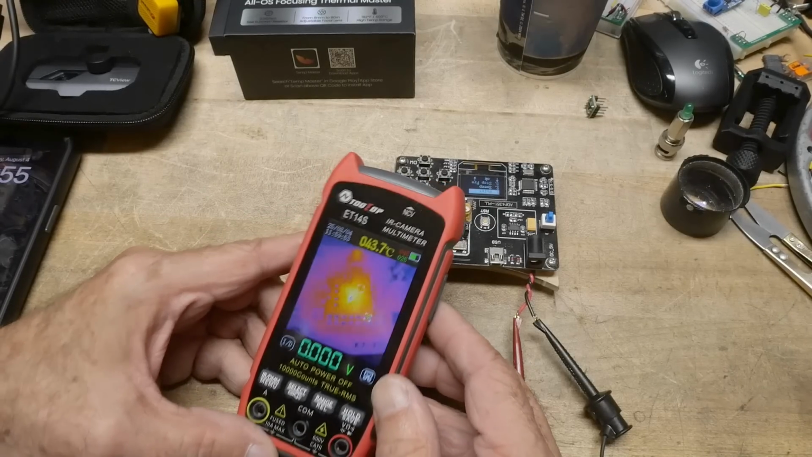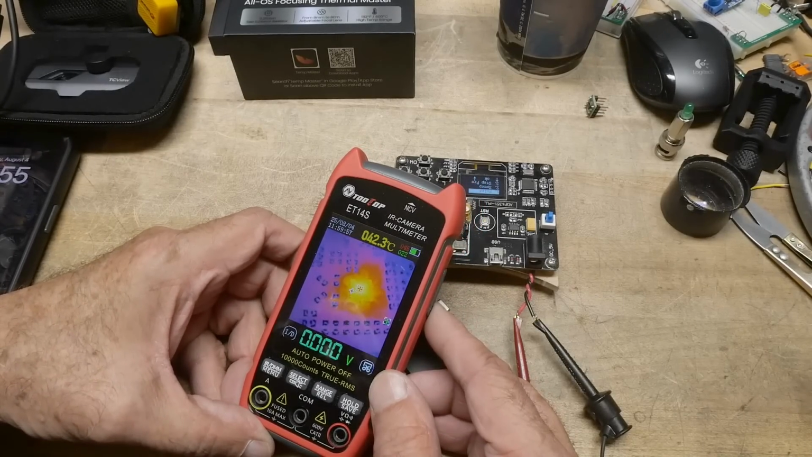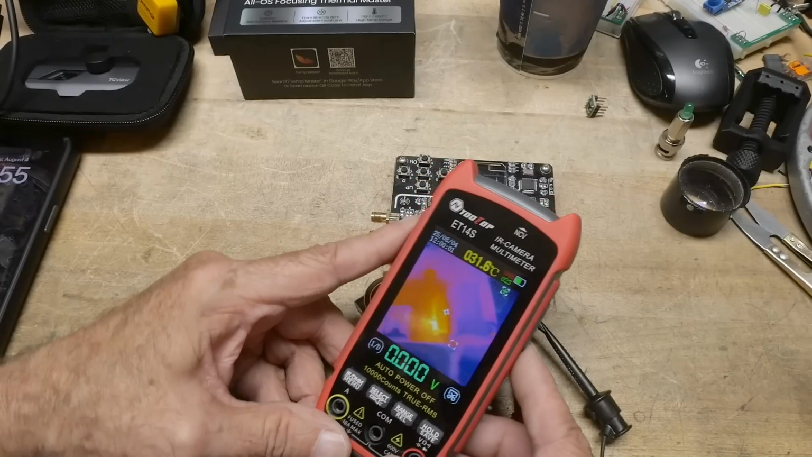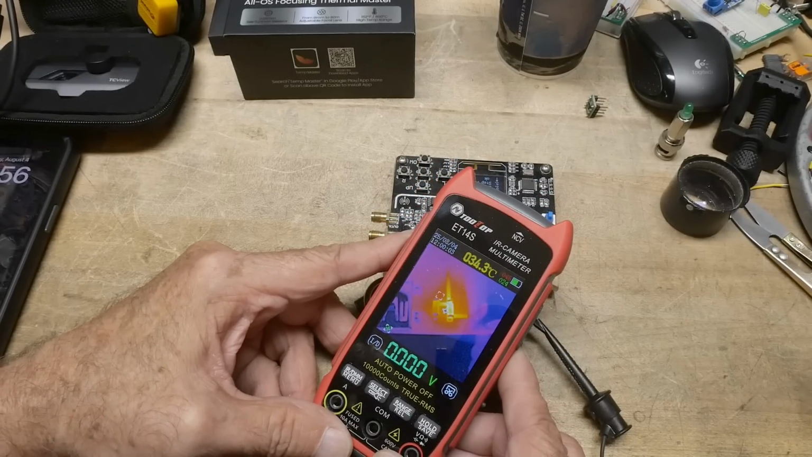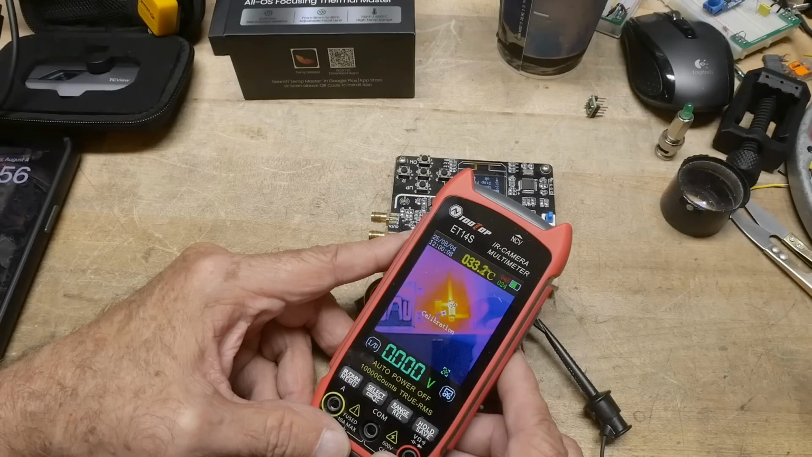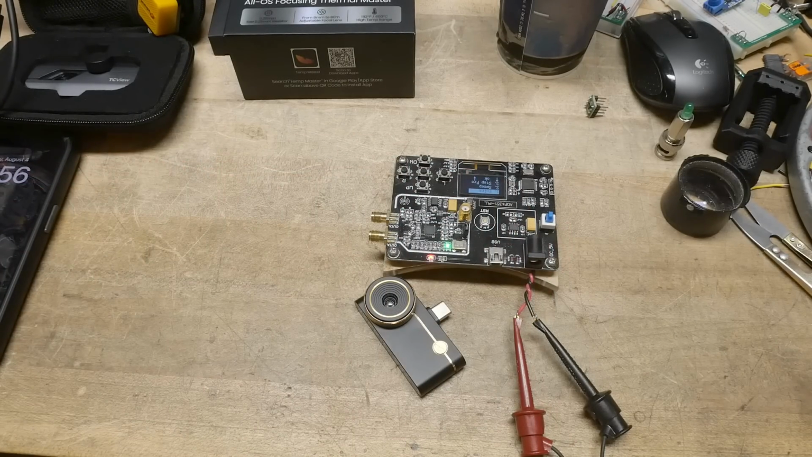Not quite as good as the other ones. There we go. I'm getting up kind of close now. But remember, this is only 92 by 92 pixels. But if you get up really, really close, let's go over to like this little diode over here. I mean, it still gets the job done, but certainly not as nice as the 256 by 192 sensors.